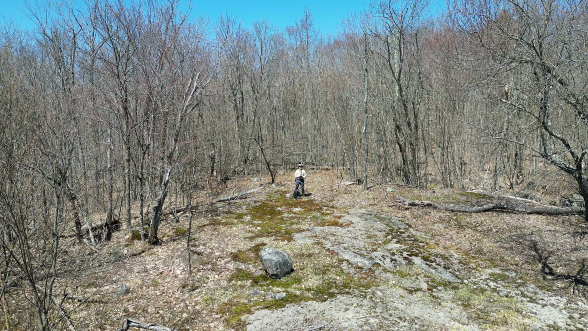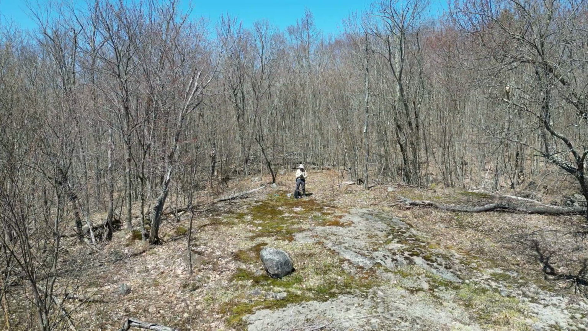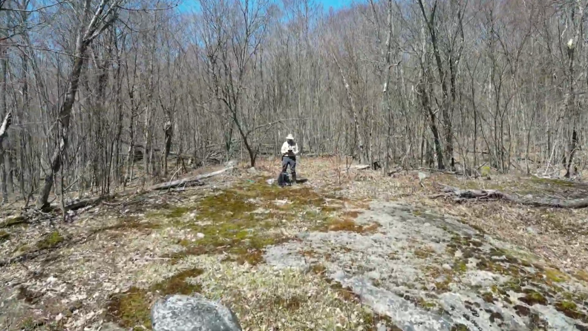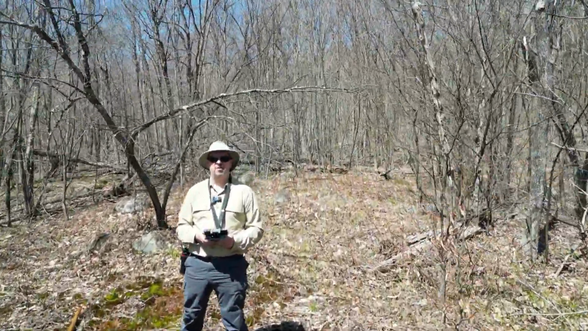All right, guys, I am on my big hike, and I just found this awesome kind of opening here in the forest. I'm just going to gently move the drone forward towards me. And yeah, what a neat spot.